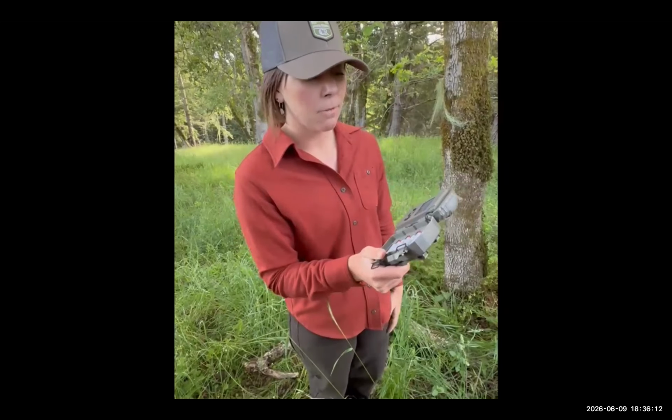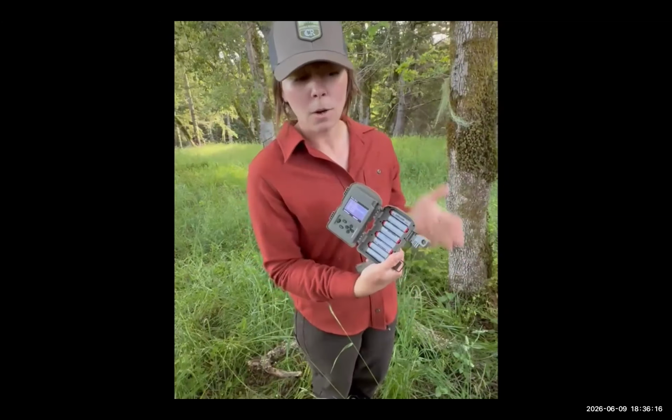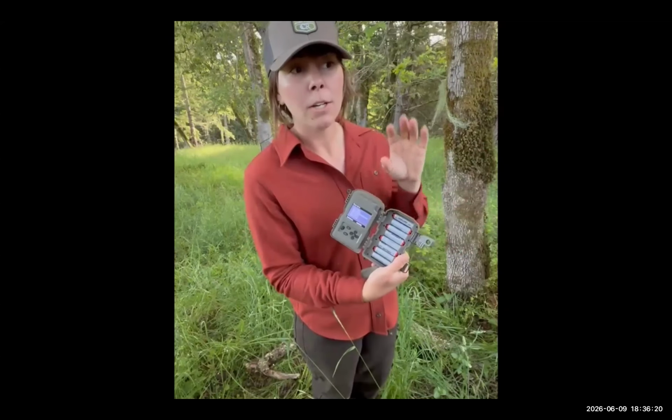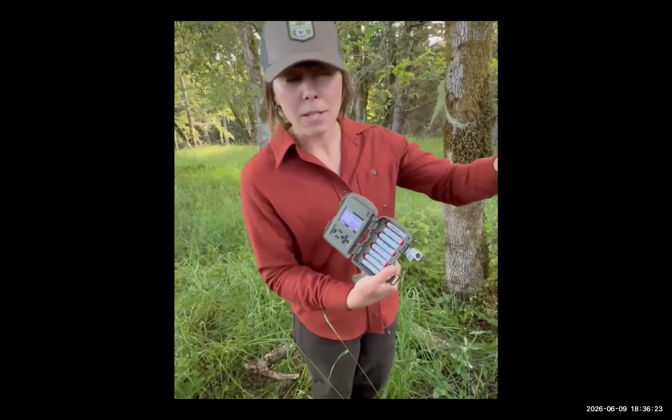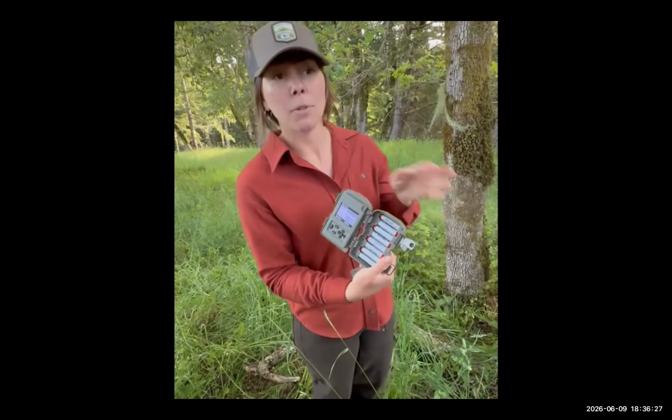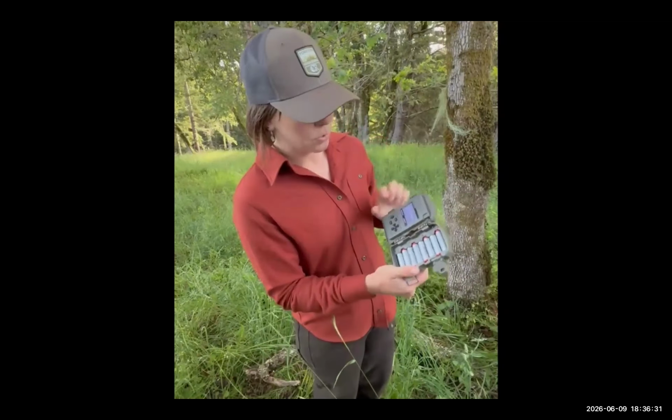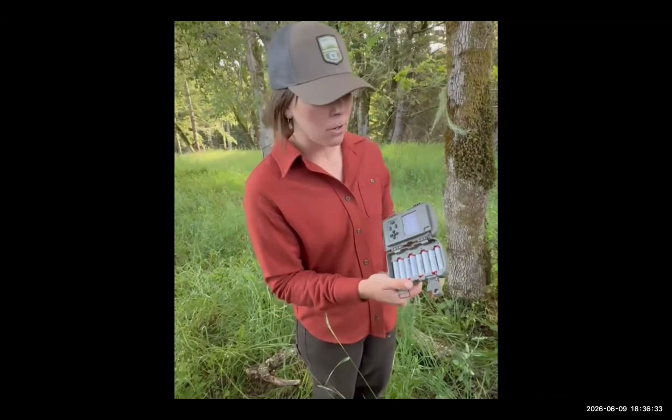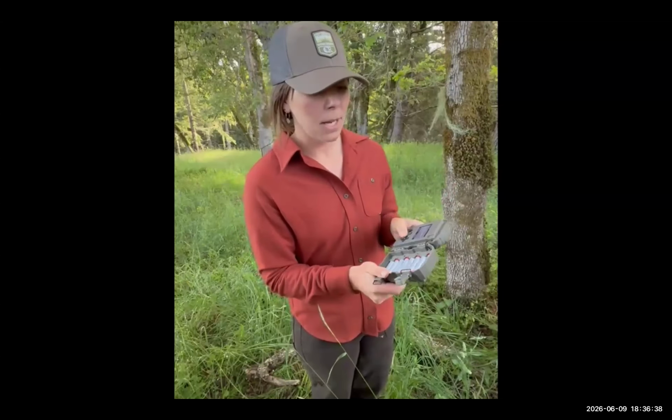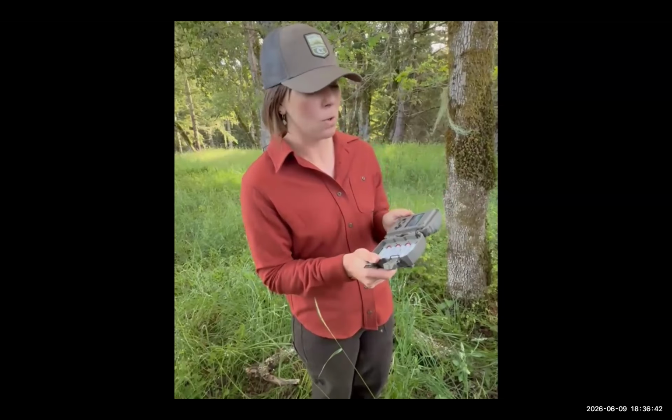I'm looking for a photo burst setting so that it takes multiple photos. So when a wildlife species is walking through the view, you don't just get grass rustling ahead of the species traveling through. You can actually get the image of the species as it walks through. So typically you're using some kind of burst mode, and you really want to decide if you're going to use video or just still photos, depending on how frequently you're going to check these cameras and how much capacity you have to store them.